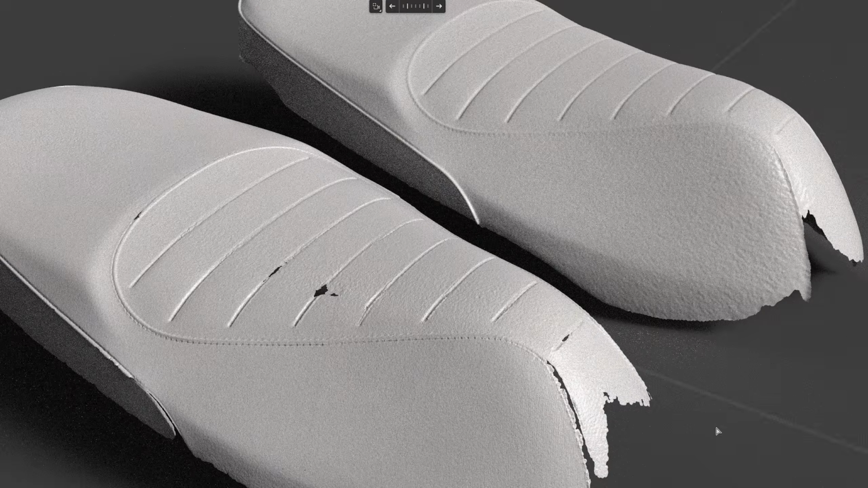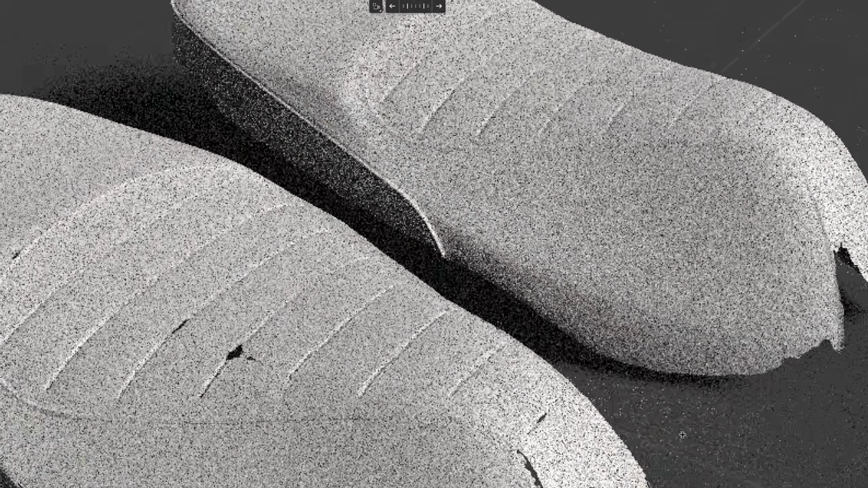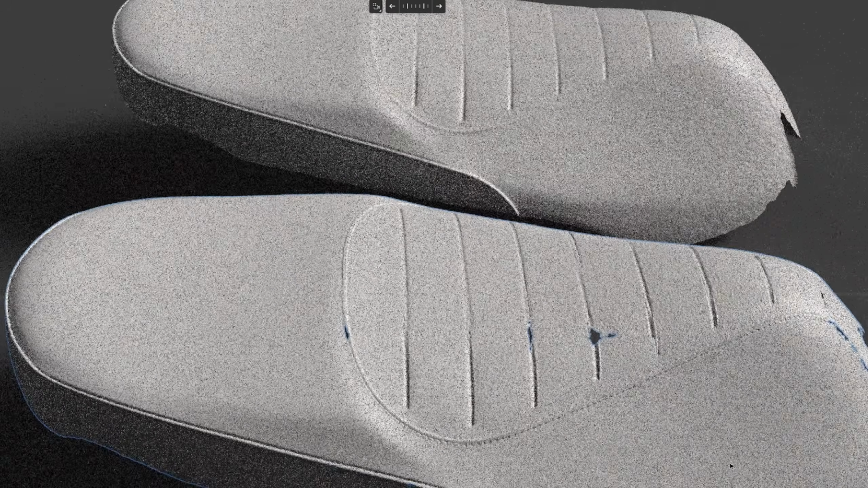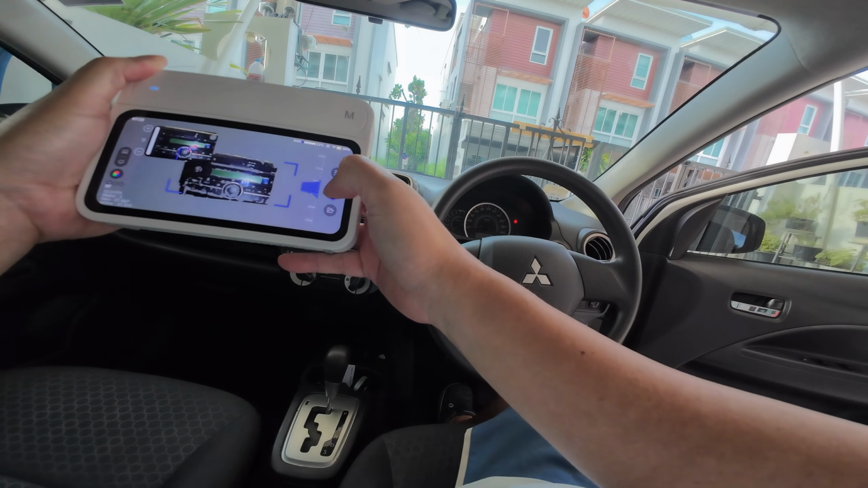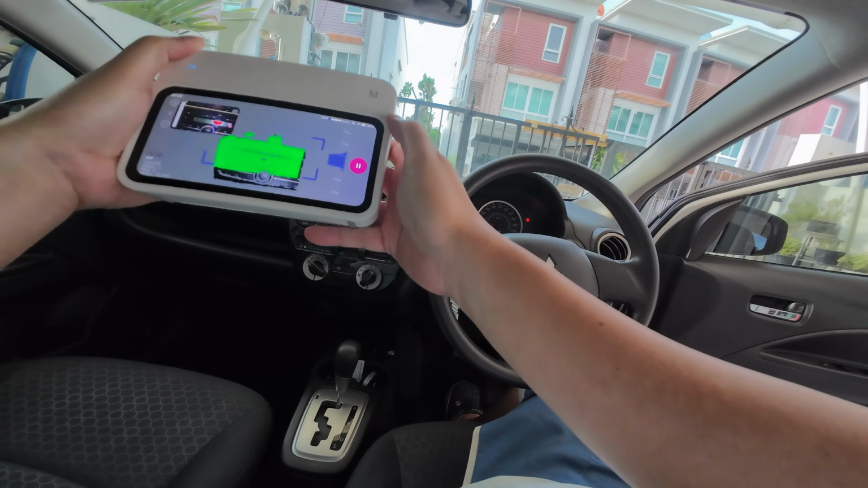Let's compare with the Pika in NIR mode. The Turtle M is shown on the left. This time the Turtle M produces higher resolution than the Pika in NIR mode, as seen in the stitching seam line. Next, I'm going to use the M module to scan the car console and evaluate its tracking.